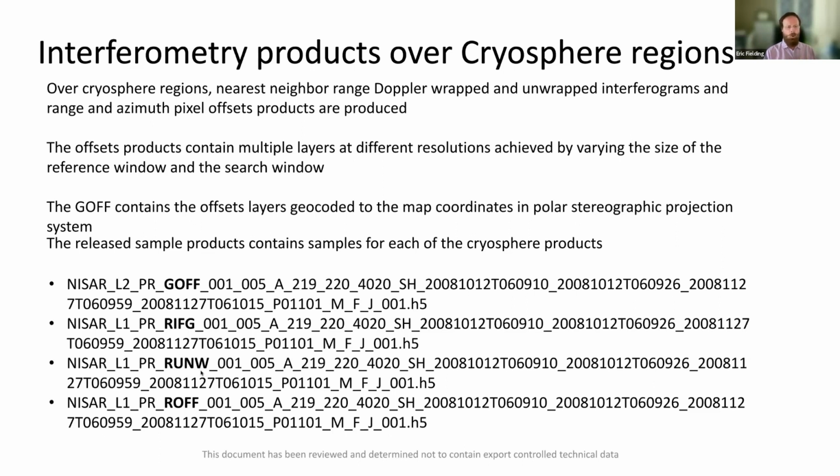The cryosphere team wanted to have these interferograms in radar coordinates because the topography in the cryosphere regions is changing so rapidly in some cases that they wanted to be able to use a different DEM for the geocoding if they needed to. So these will only be processed over the cryosphere regions systematically. But of course, the software is available if people want to run this for other places.